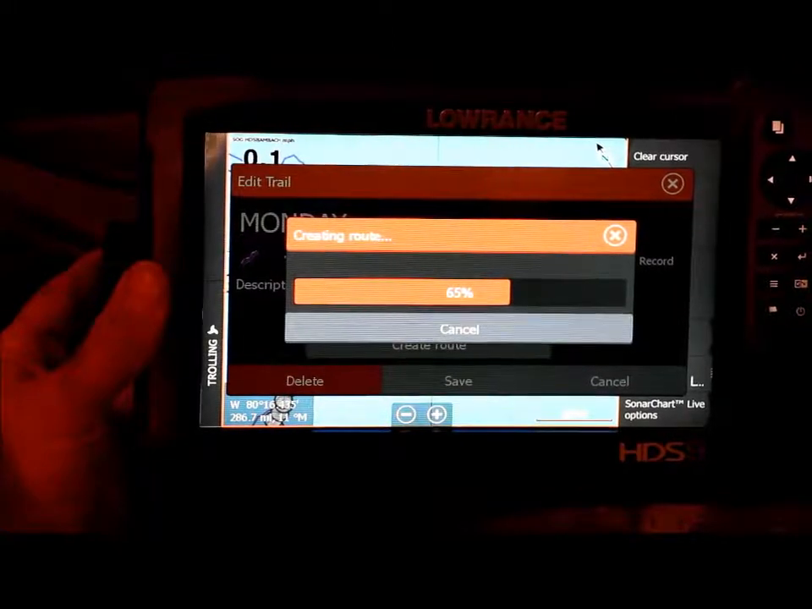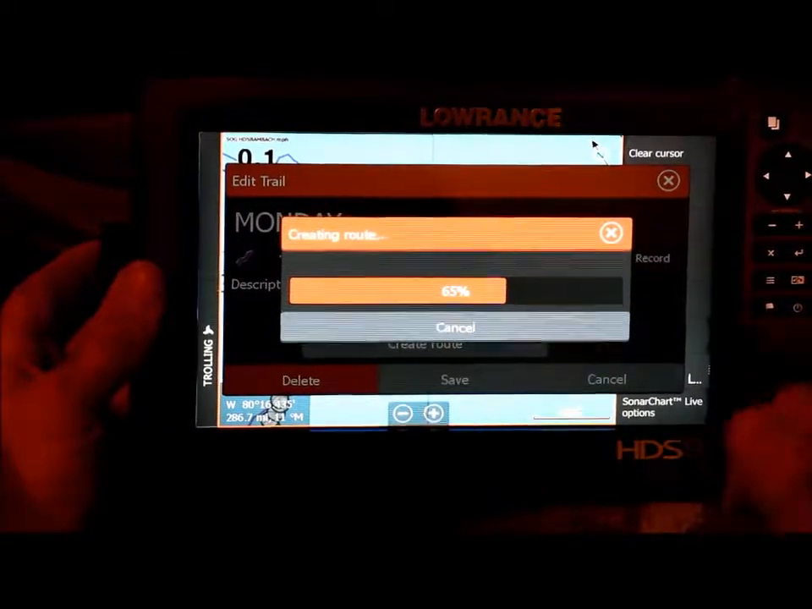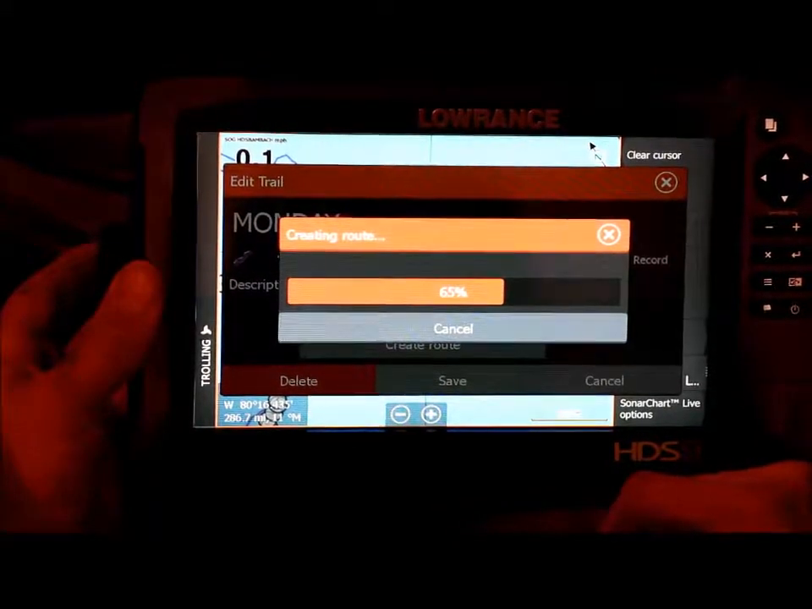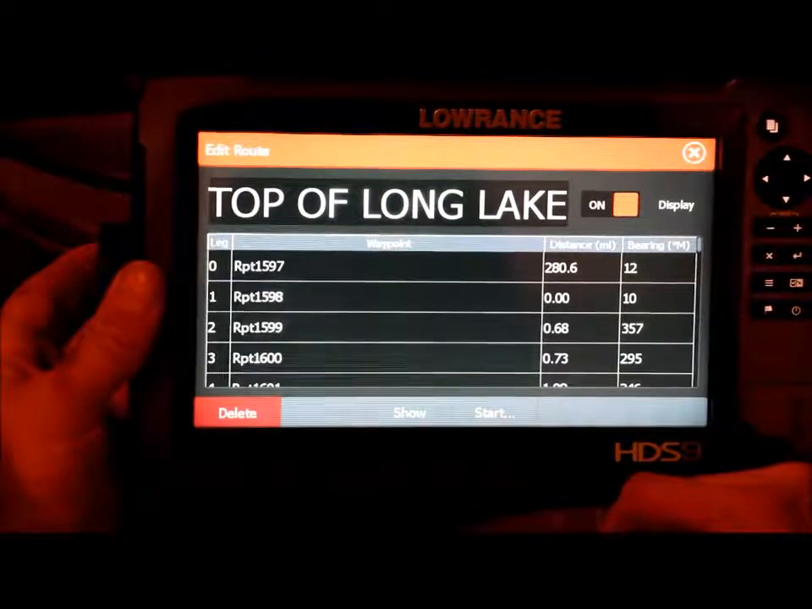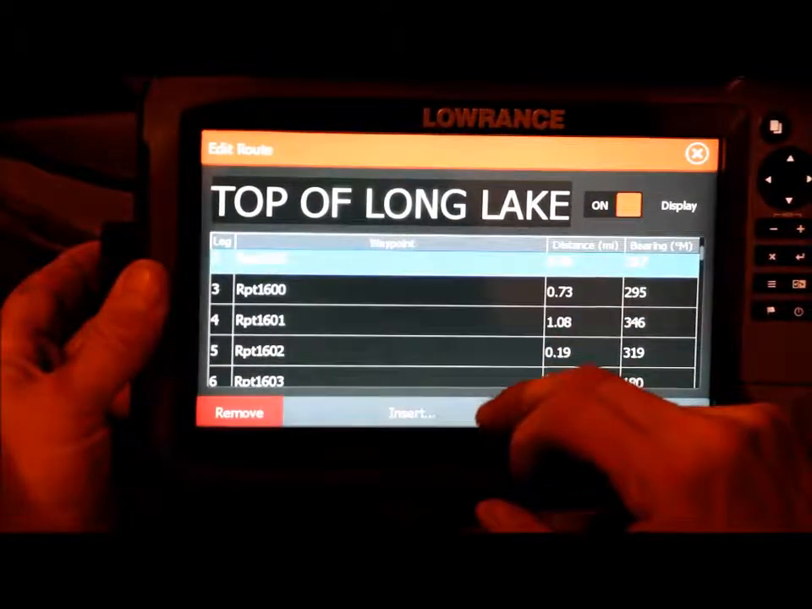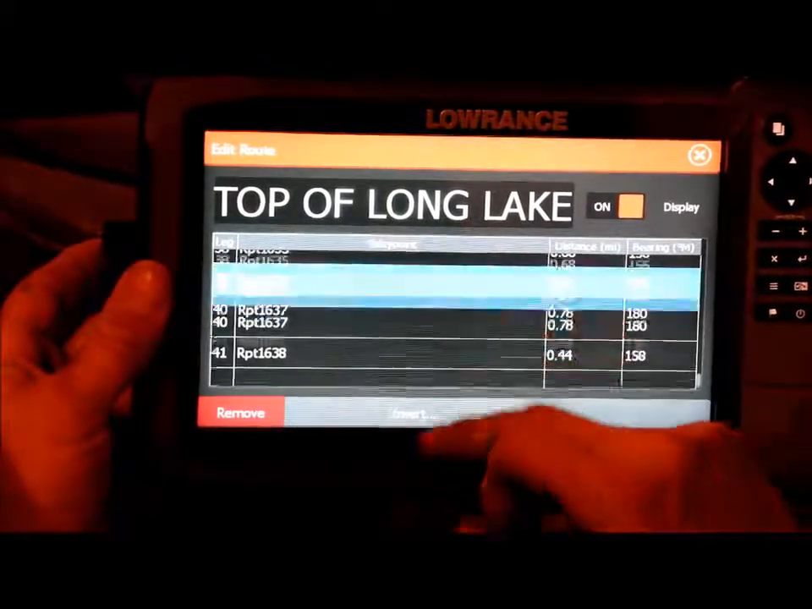I forget how long it can be when I go this way of turning an actual one of my trails into a route. I forget the overall distance that it can be, but I've made routes that were really, really long, like 10, 15 miles. So these are pretty good. So I think we're good there.